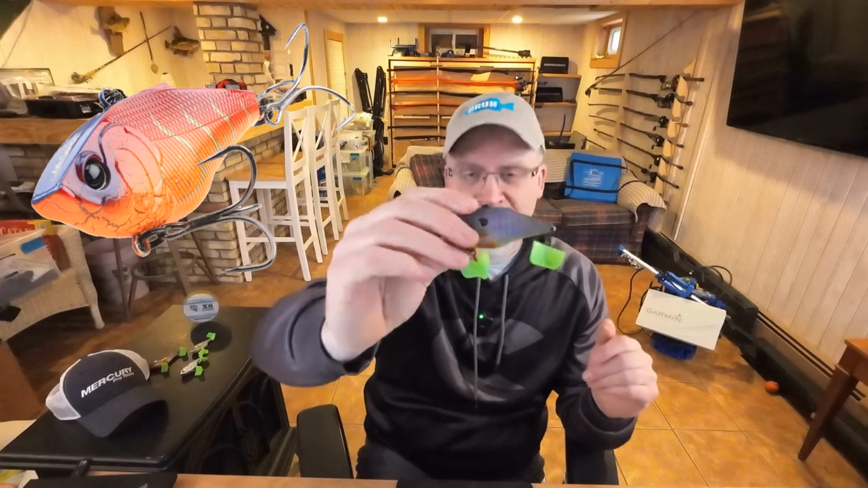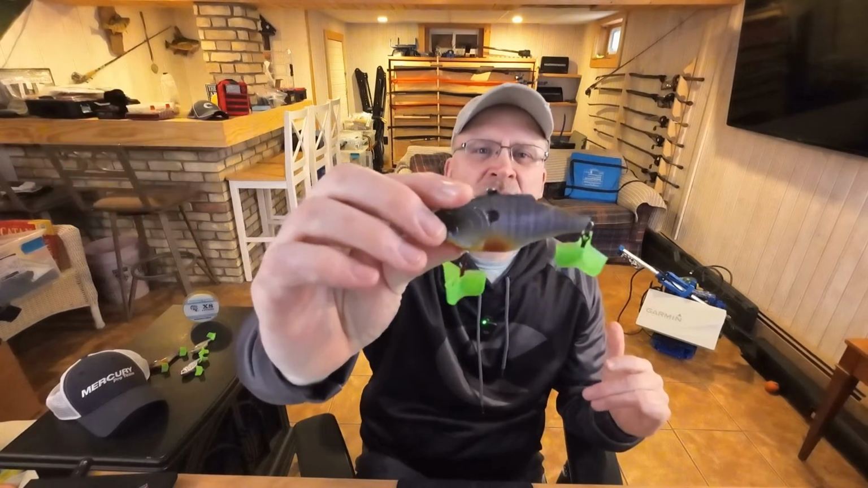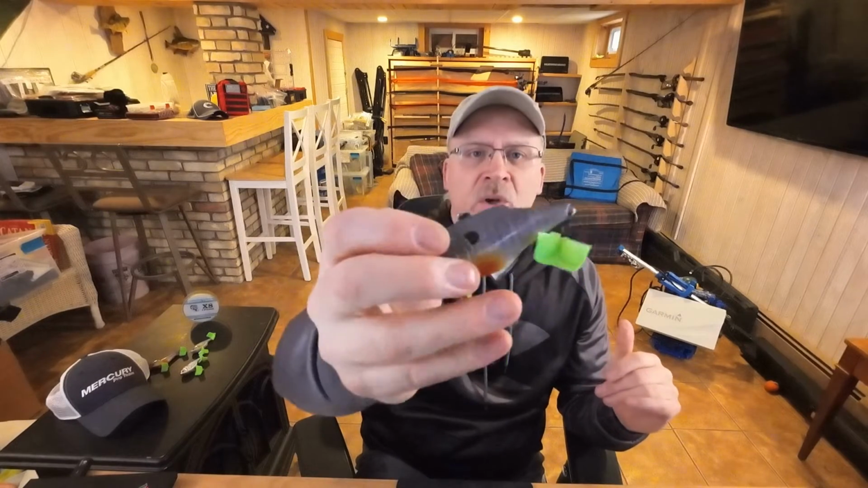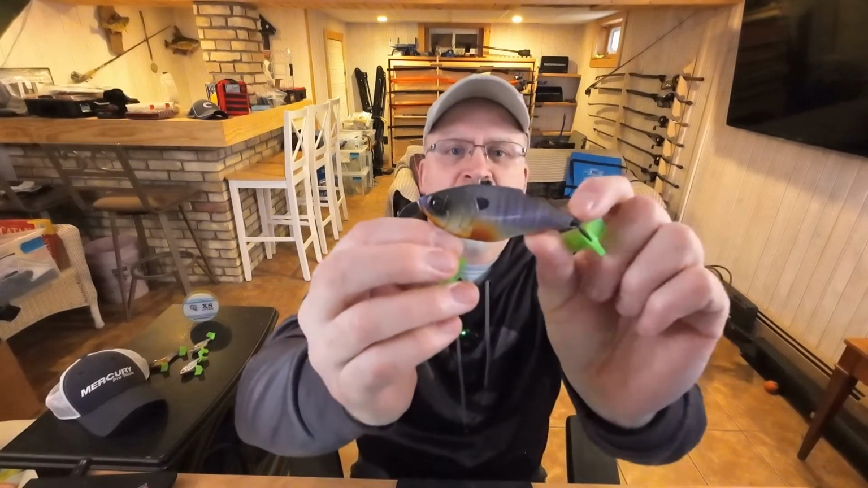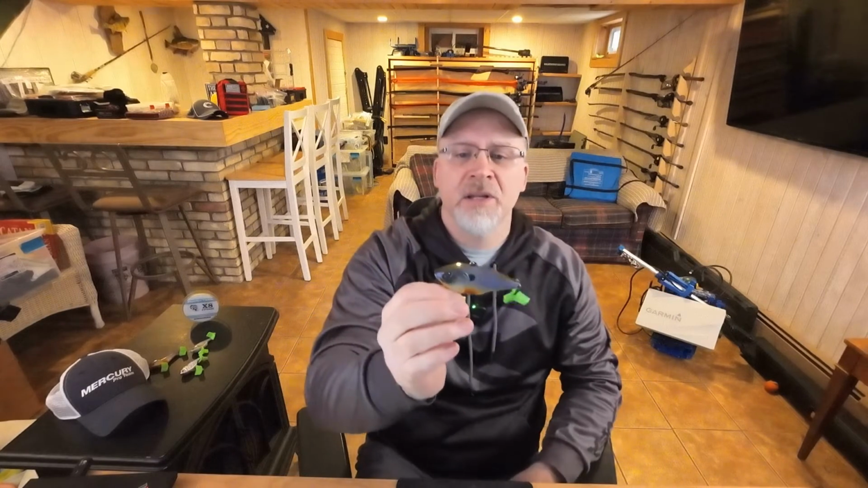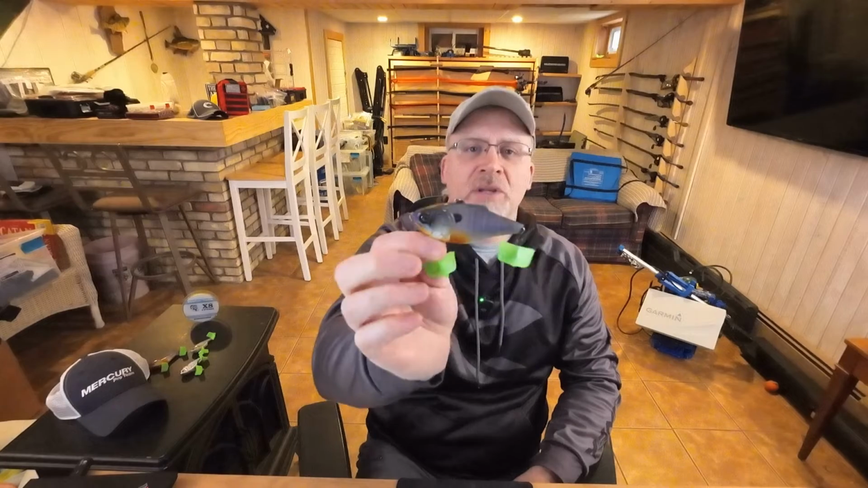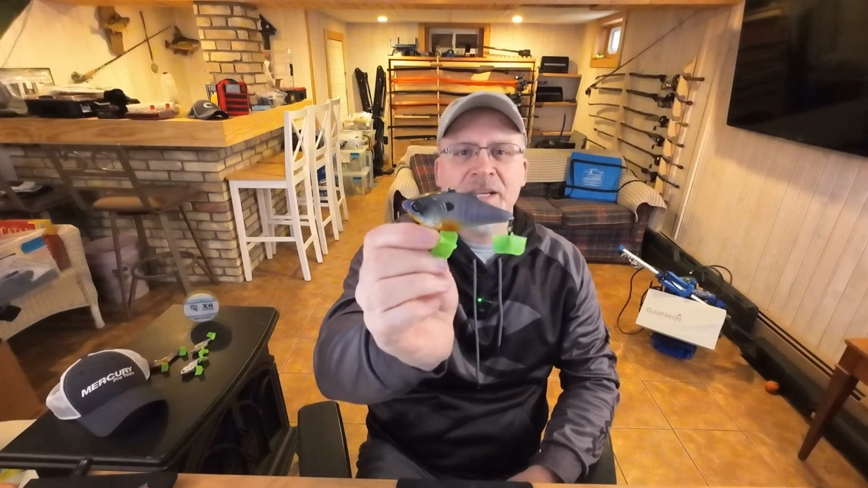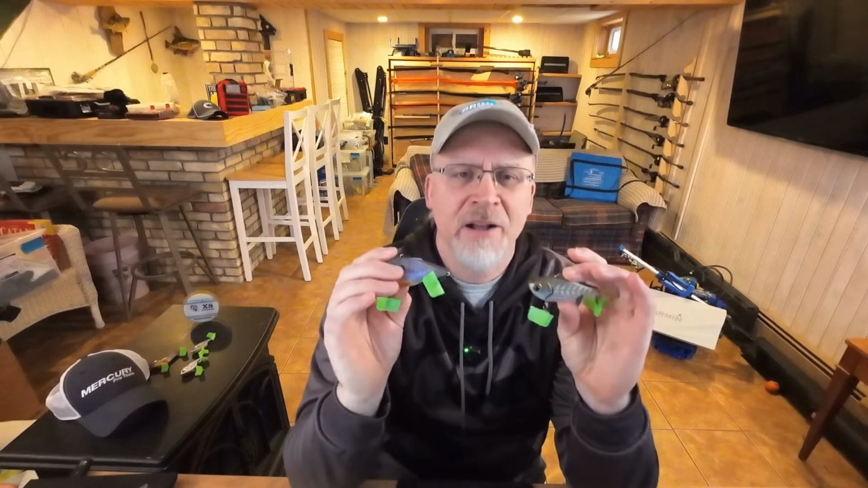When the grass line's a little higher, I go to the Quake 80, the 6th Sense Quake 80, and I'm typically using a bluegill because I like to fish this one around grass. This one will go 2 to 3 feet, so it's a little bit bigger bait. They've got great paint jobs and a lot of great colors in the 6th Sense bait. I will kill this thing when I'm fishing in grass, and I need it to go a little bit shallower yet. Both of these baits are must-haves in your tackle box for a different shape, a different